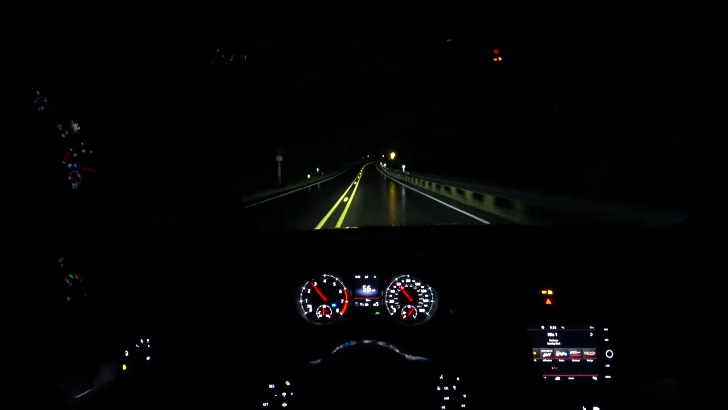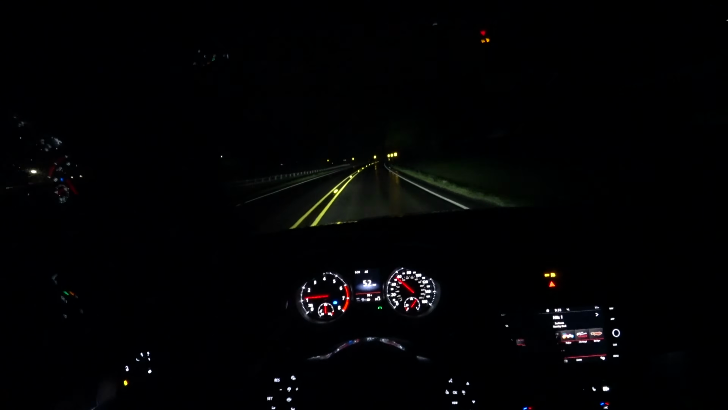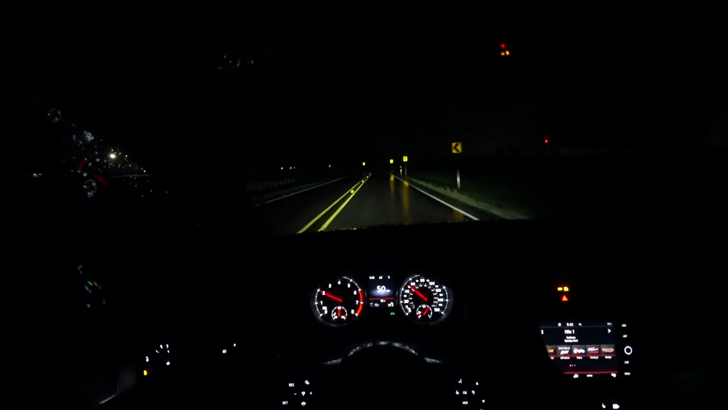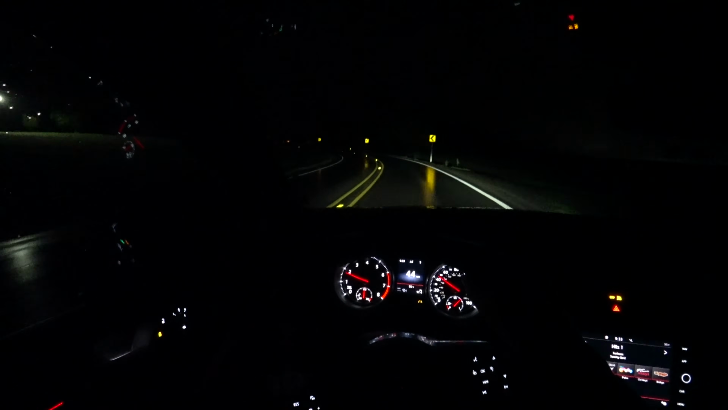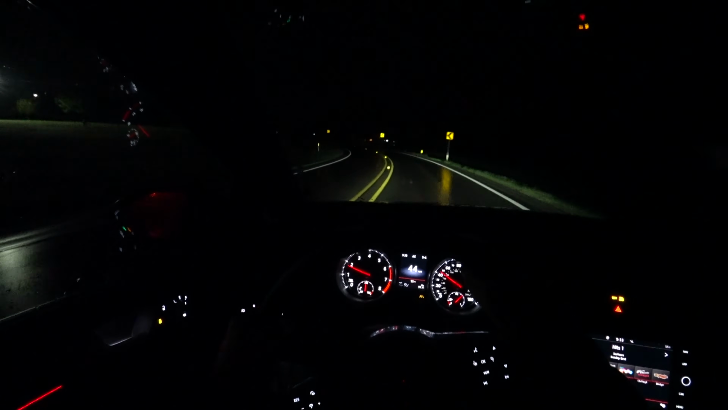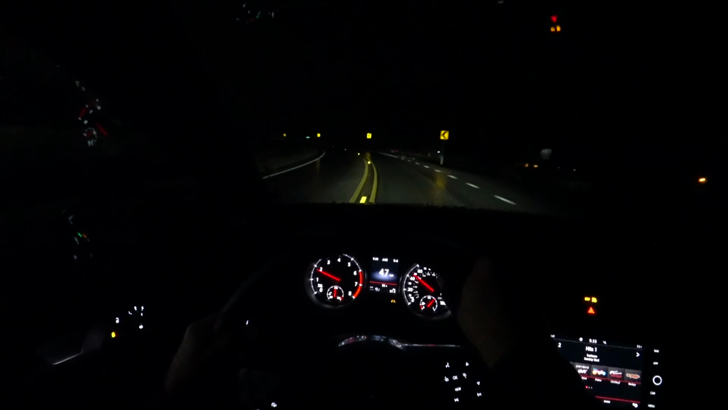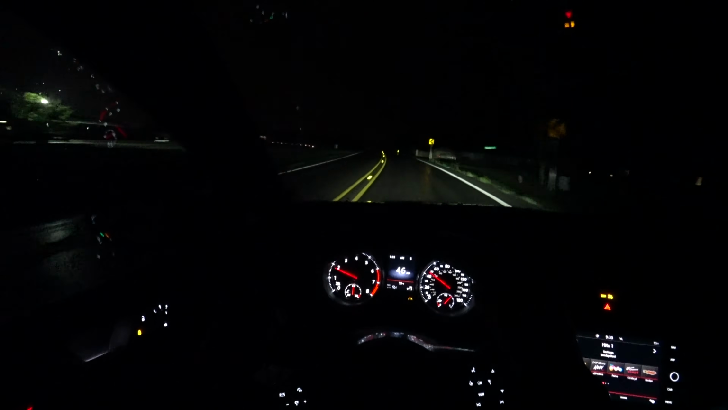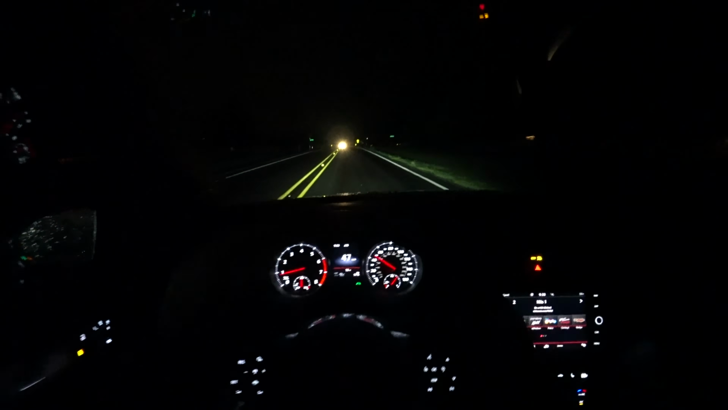These certainly aren't the best high beams that I've ever driven, but they're doing a decent job. We'll see how it does around this corner. I'm going to turn the high beams off. Cornering visibility is good. It's kind of hard to tell right now because it's so wet outside too. And of course it's wet with this and my daytime review.